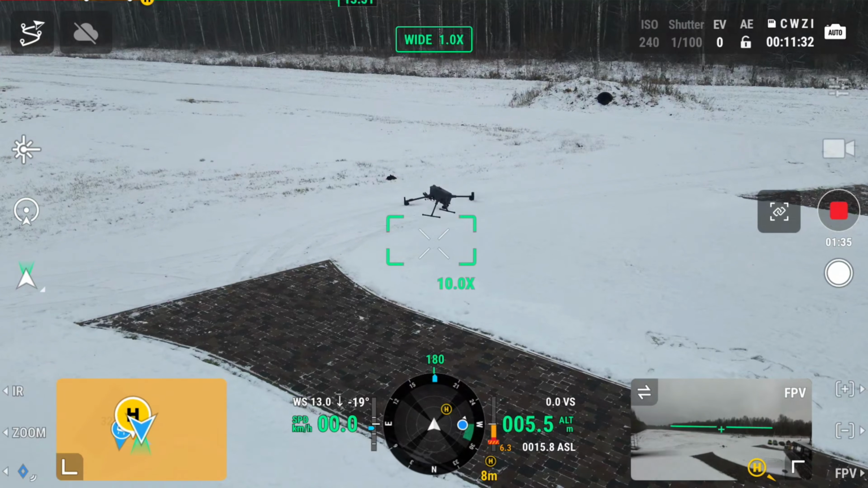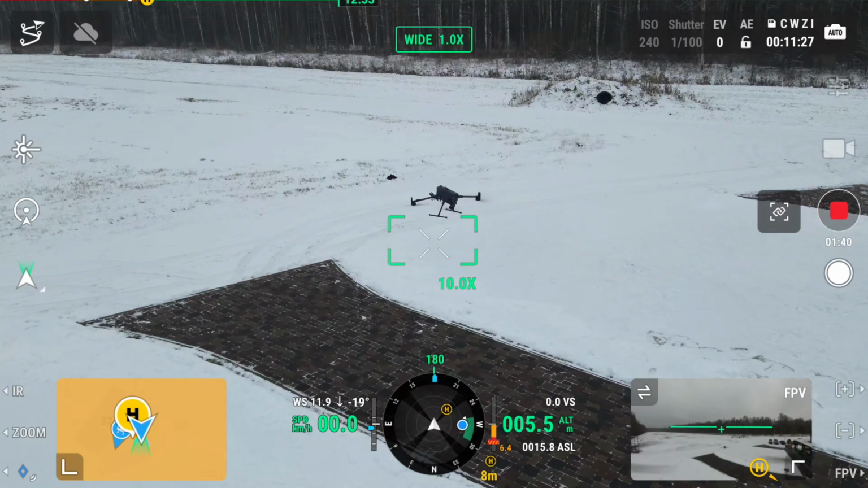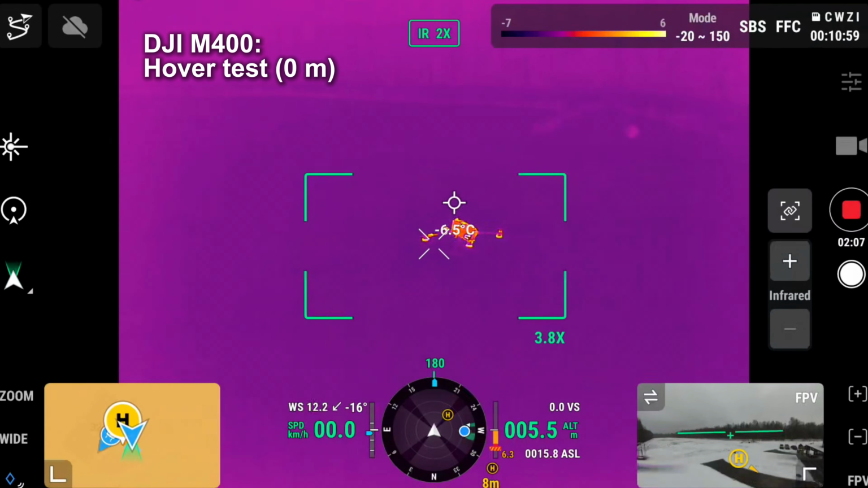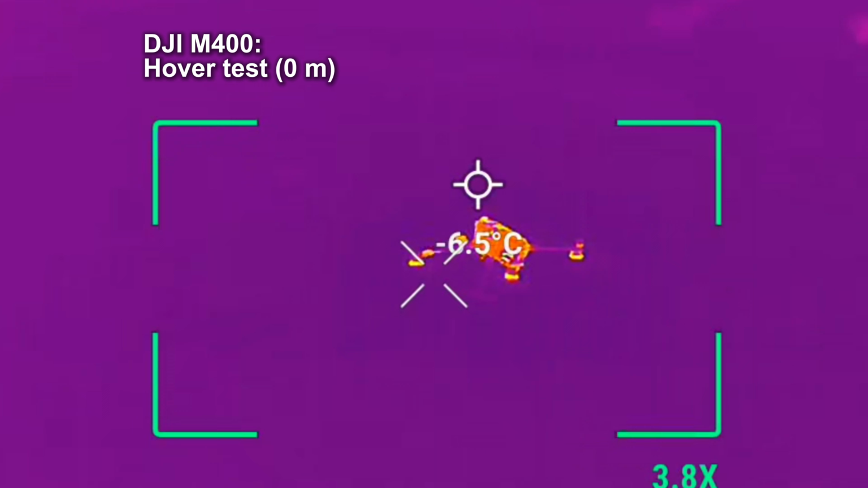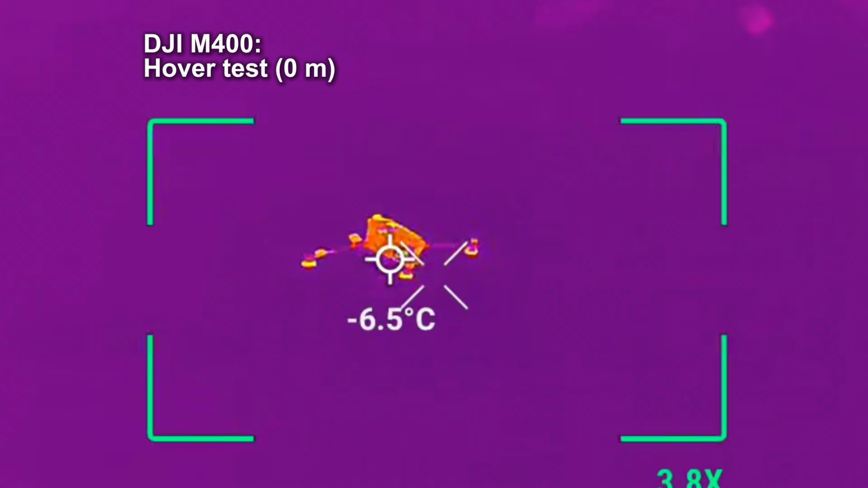Okay, so now we have the M400 drone hovering, and now let's see how well it will show up on the thermal camera. This drone actually emits more heat signatures than the previous drones, so you can see that both the drone's body as well as the motors can be very visible on the thermal camera. So they do heat up somewhat significantly, I would say.